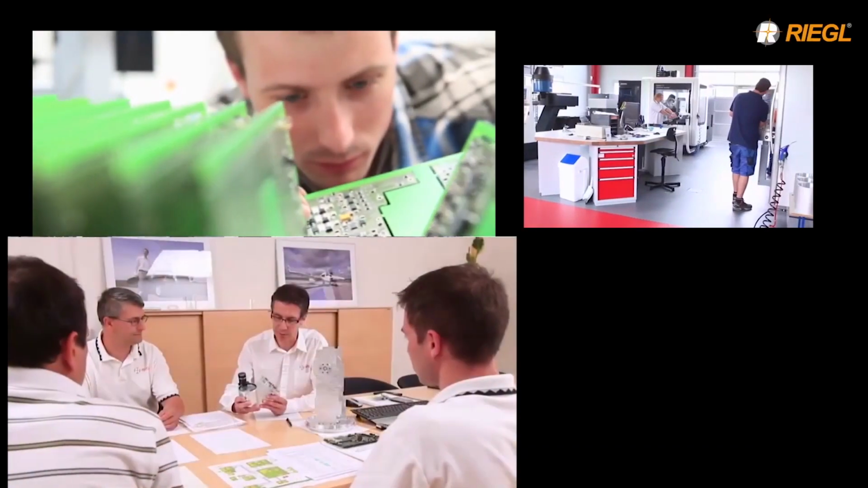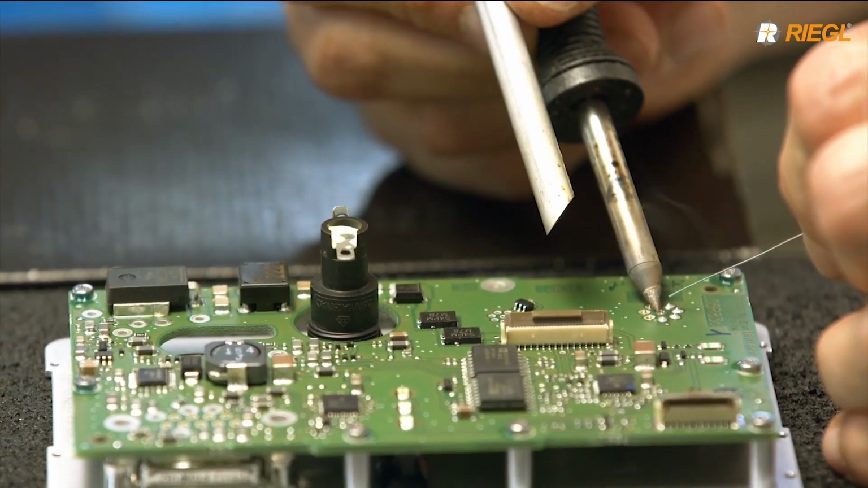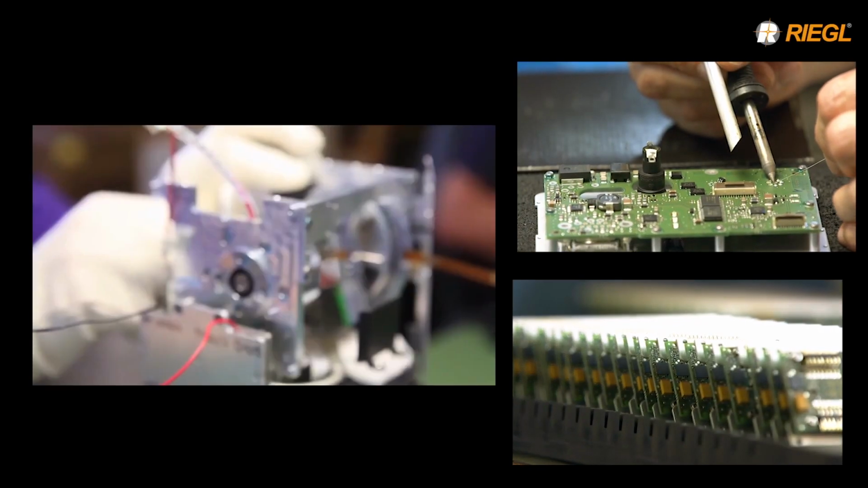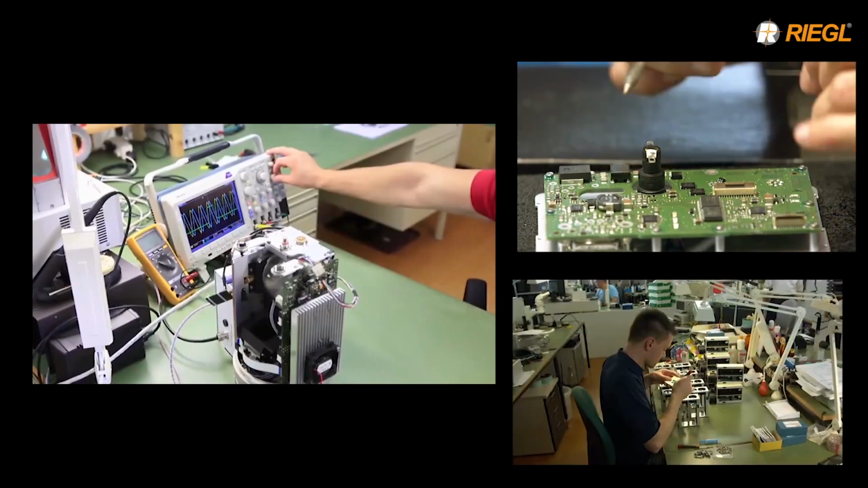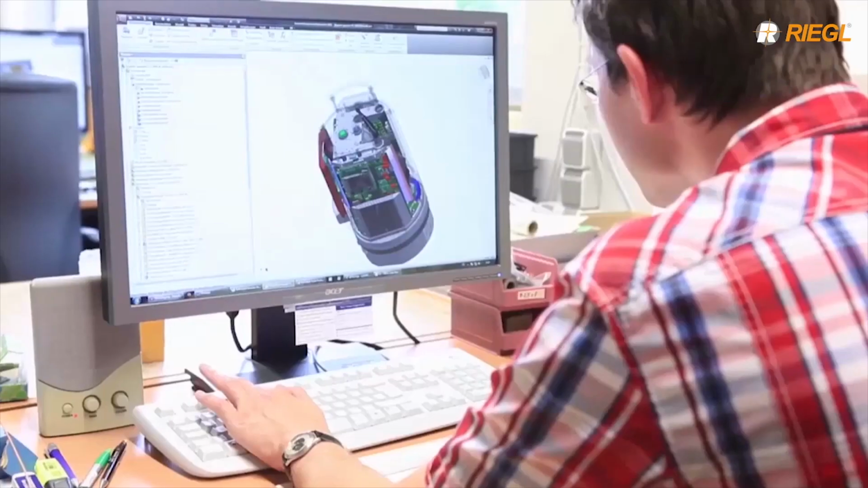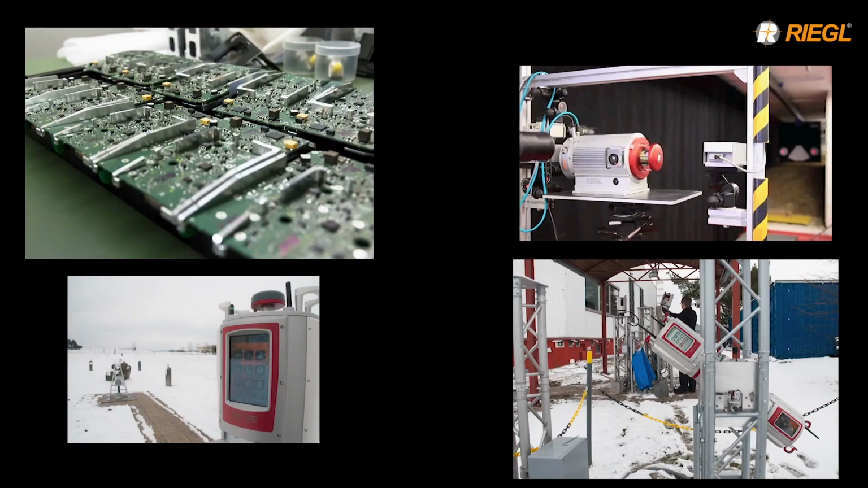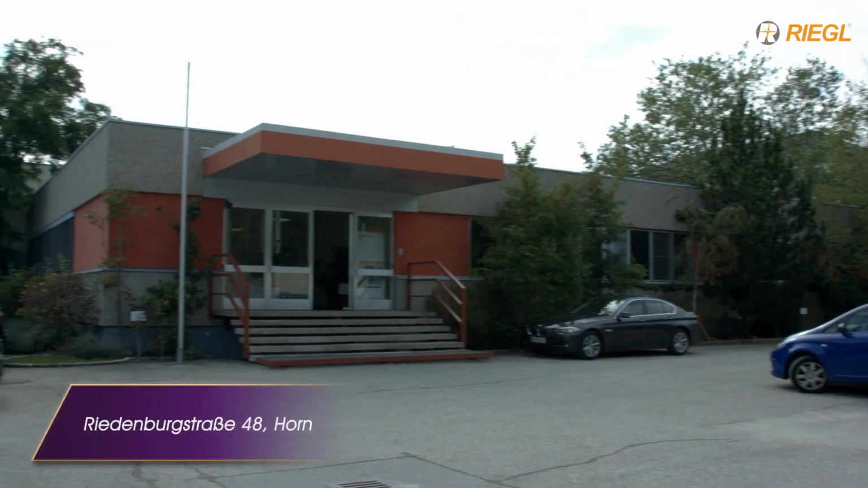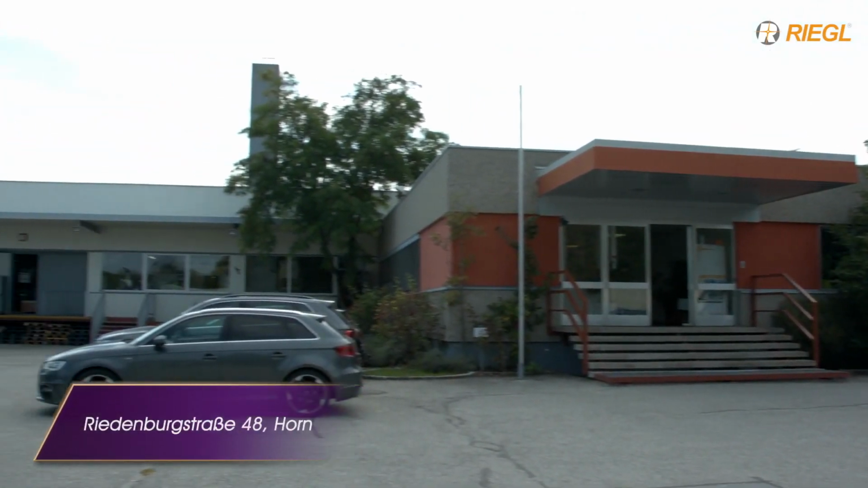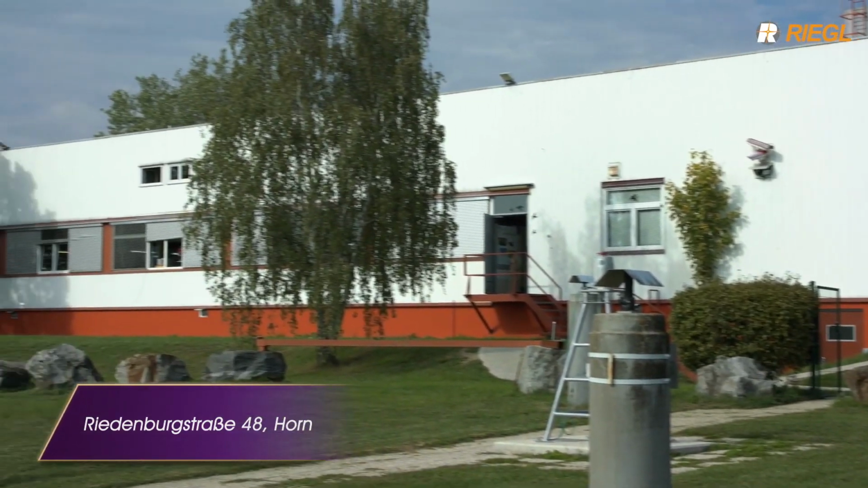The production of all Riegl devices and systems takes place in Horn, Lower Austria. Supported by state-of-the-art technology and equipment, the latest innovations are created and manufactured. Each individual component is carefully crafted and thoroughly tested. Each device is required to meet the highest quality and performance standards. Research and development and a large part of production are still located there today. The large-scale outdoor area is used for testing and calibration.